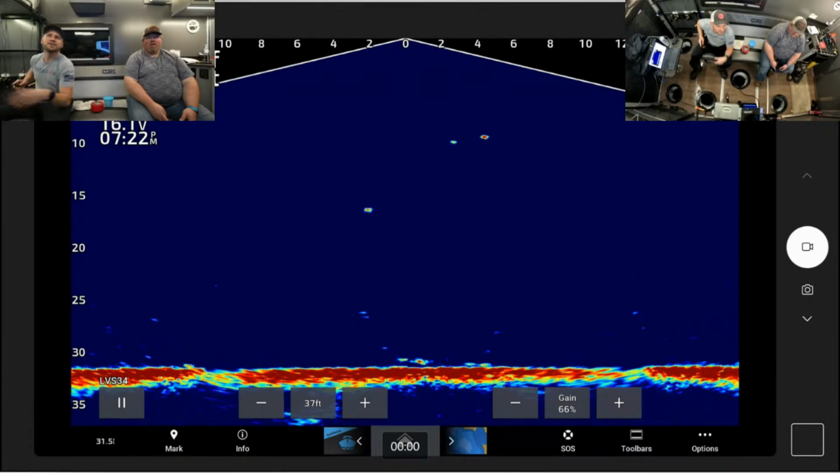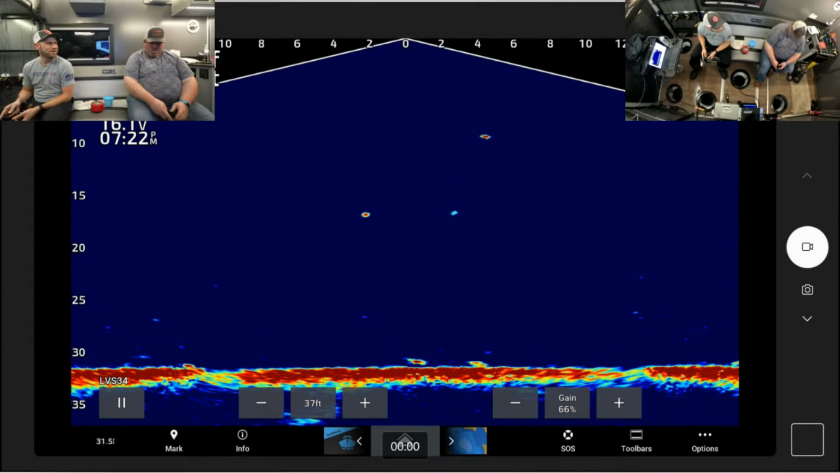Long, skinny, acting like tulibees at night. I caught a few of them in Leech Lake at midnight. Yeah, I think they're attracted to the light, maybe. Like if you have the lights off, then on. Eighteen feet to the right. Yep, just off the screen there.